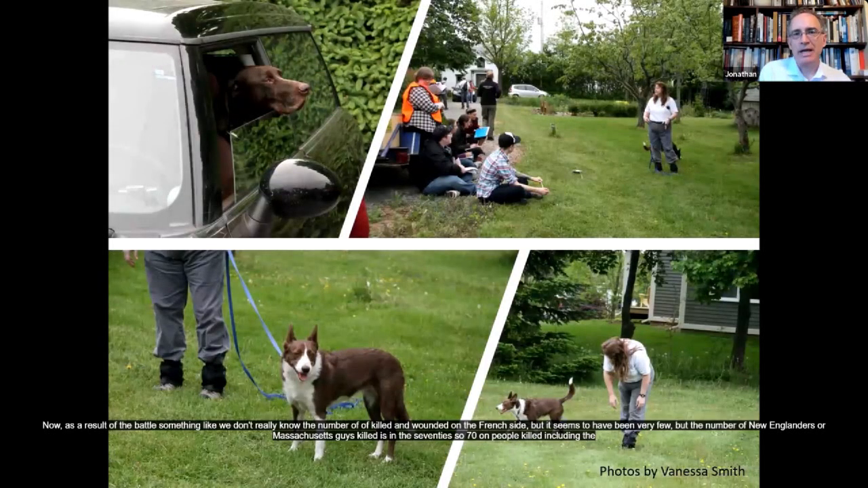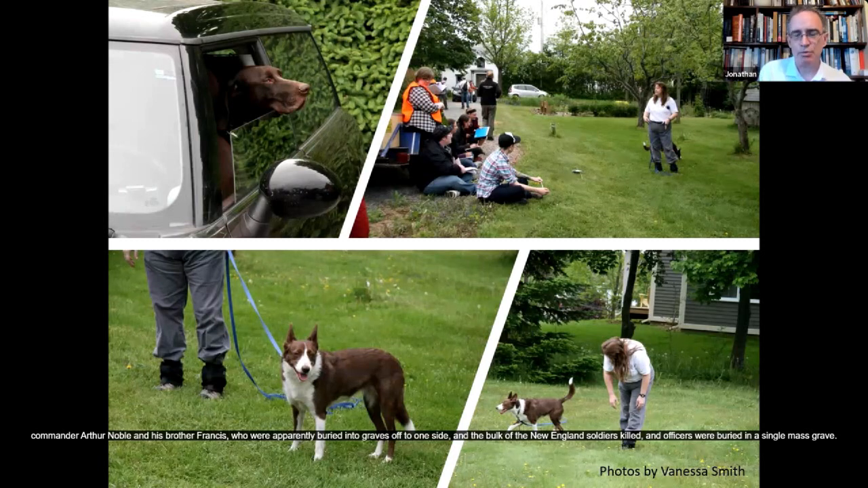Now, as a result of the battle, we don't really know the number of killed and wounded on the French side, but it seems to have been very few. But the number of New Englanders, or Massachusetts guys, killed is in the 70s. So 70 odd people killed, including the commander, Arthur Noble, and his brother Francis, who were apparently buried in two graves off to one side. And the bulk of the New England soldiers killed and officers were buried in a single mass grave.